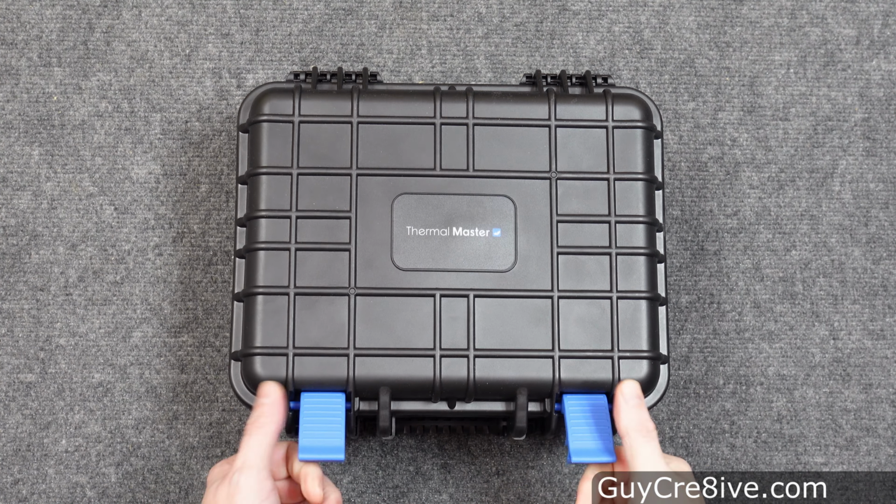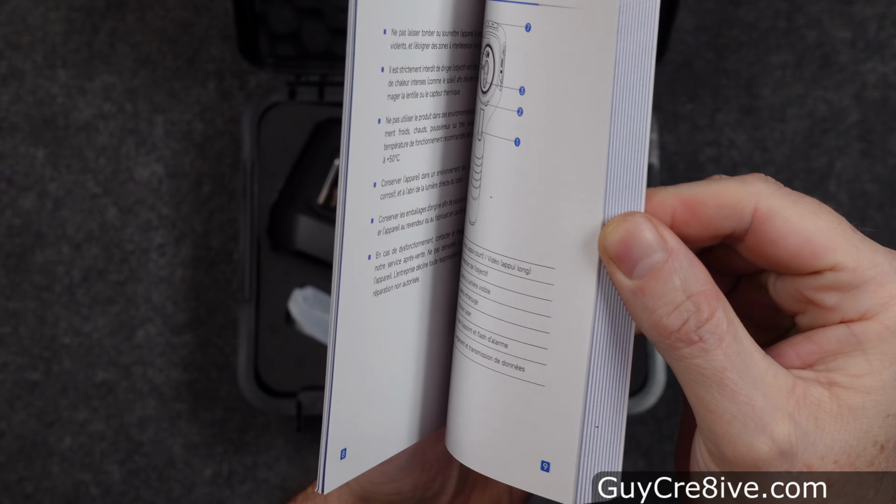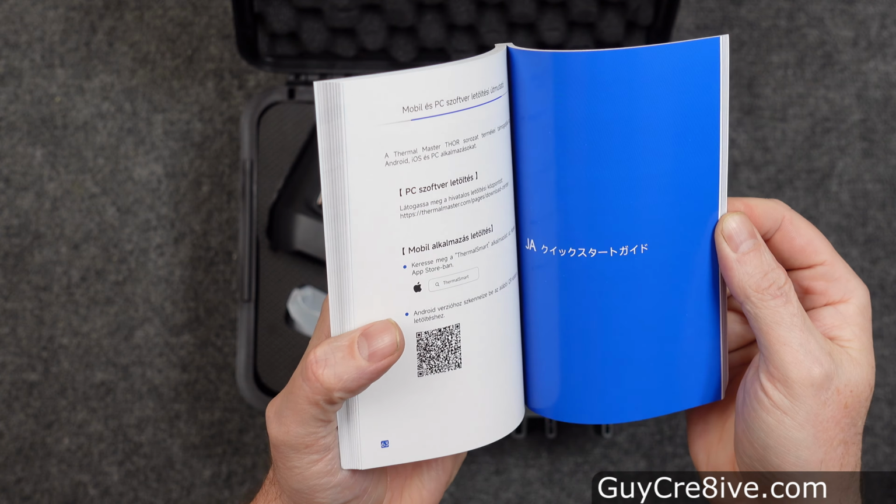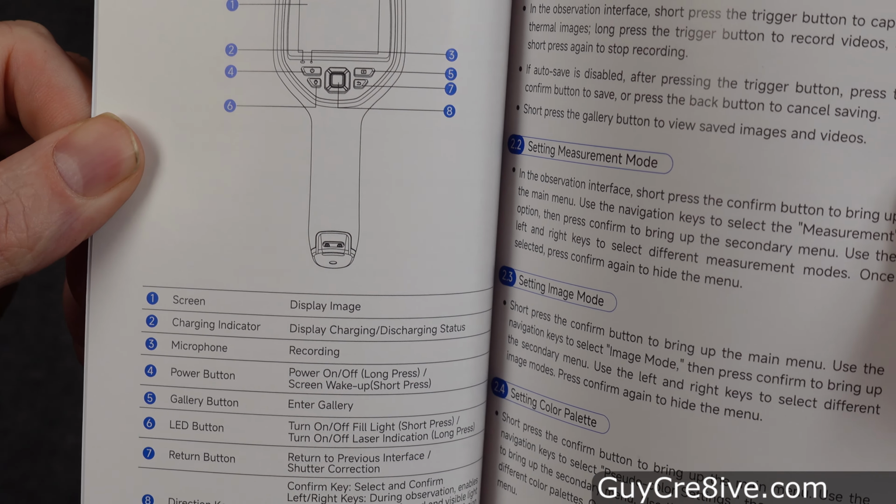In this video I'm going to take a look at the Thermal Master Thor002 infrared thermal imaging camera that comes with a hard shell case. The quick start guide is very helpful, printed in multiple languages with clear product information and basic operation instructions that make it easy to get started.